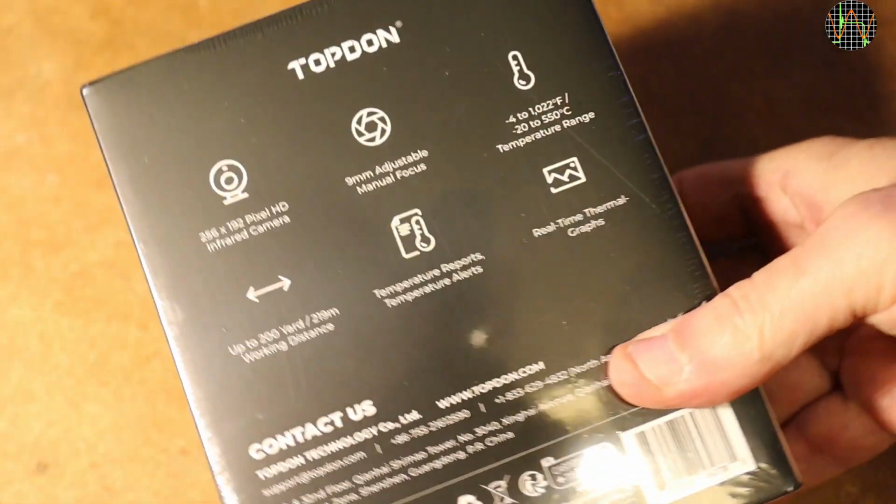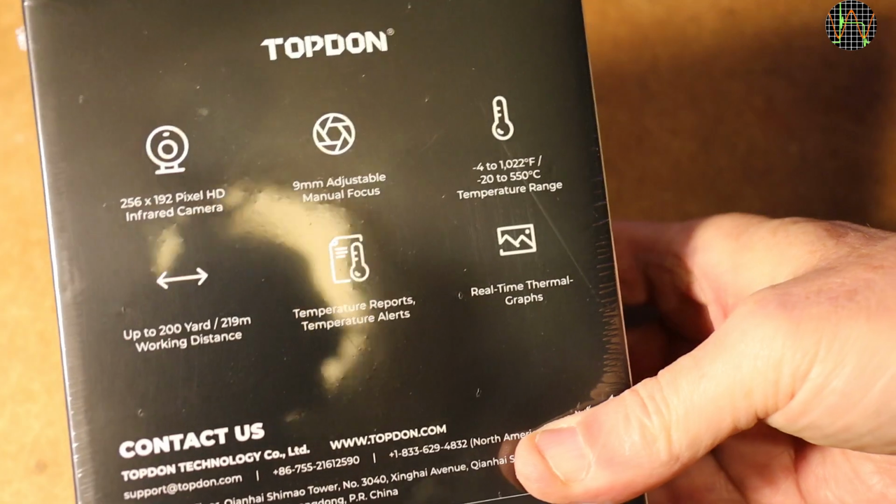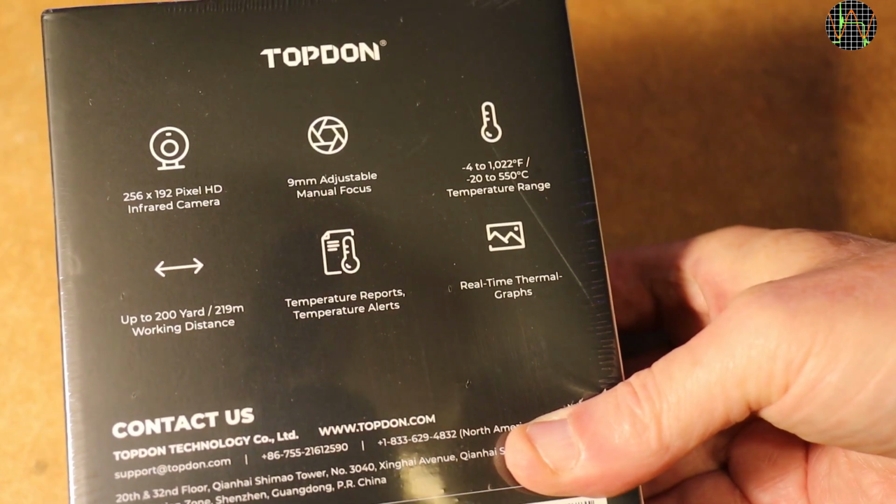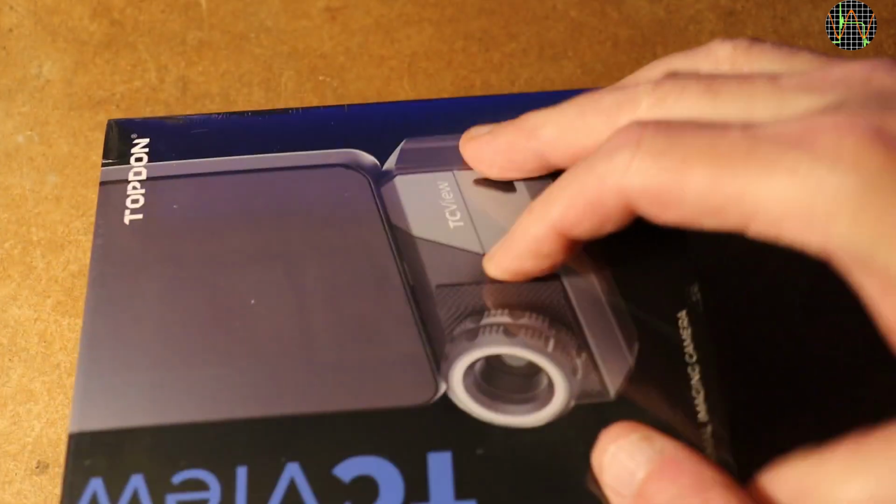The TS001 is of the clip-on type, which means it has no display but relies on your smartphone. It has a resolution of 256 by 192, a 9mm lens with manual focus and a few other things as you can read on the box.